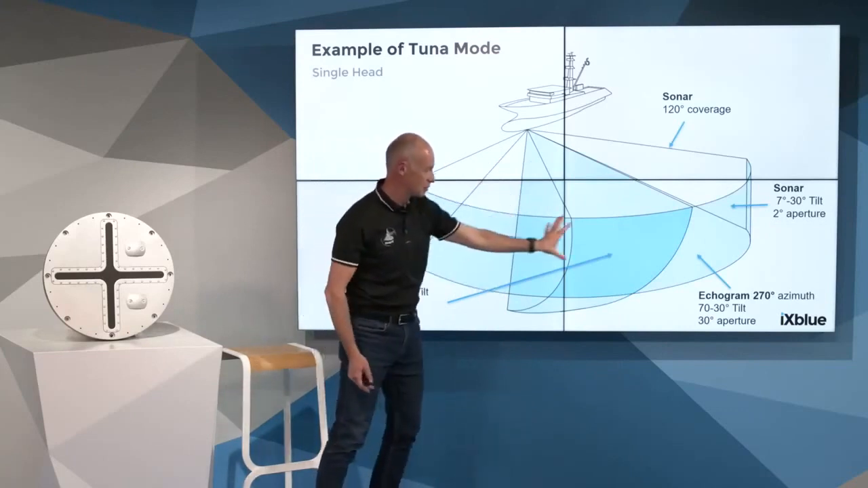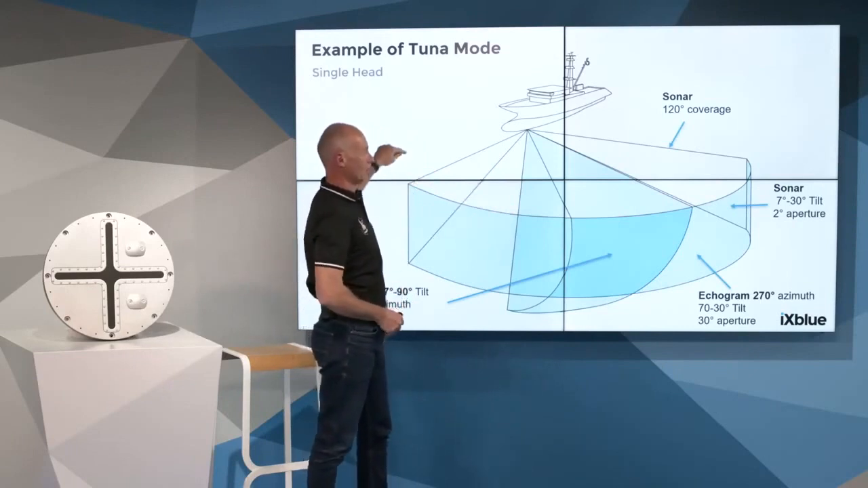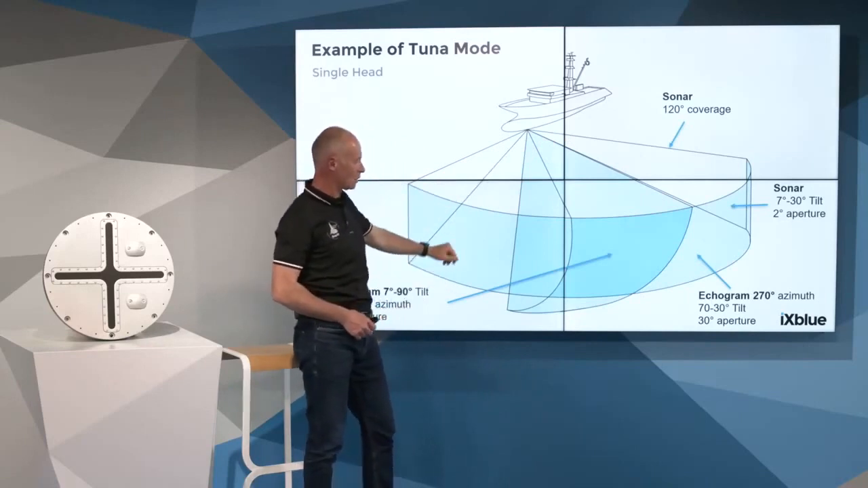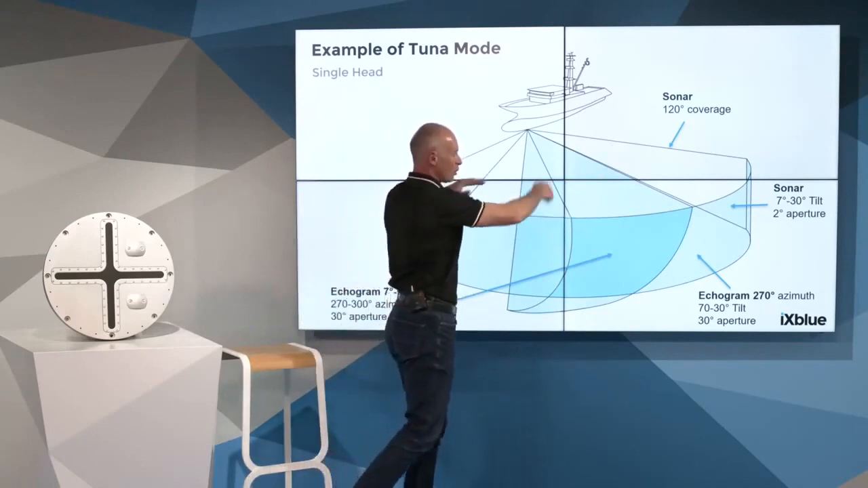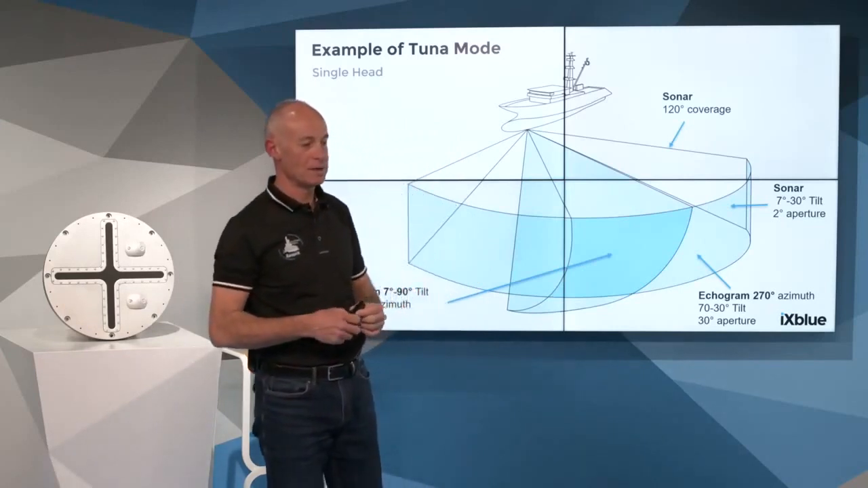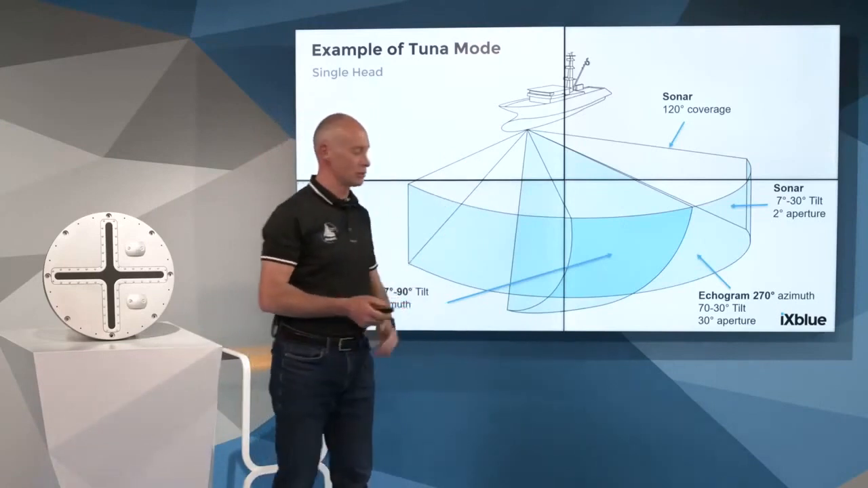So we cover a layer of 30 degrees tilt in real time on 120 degrees azimuth. And as well, we can form an echogram from the horizontal sonar, or from the vertical sonar slice. So there is no limitation to create echograms from any sonar views.